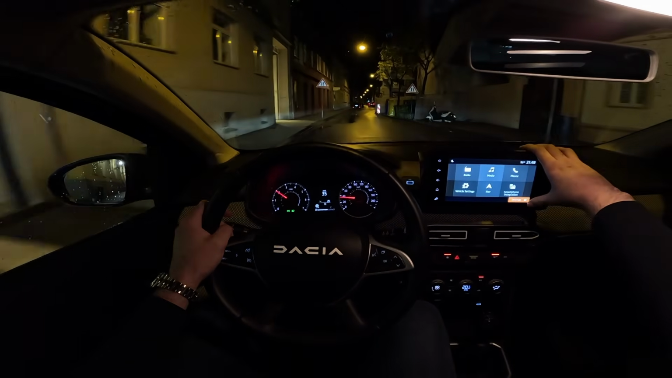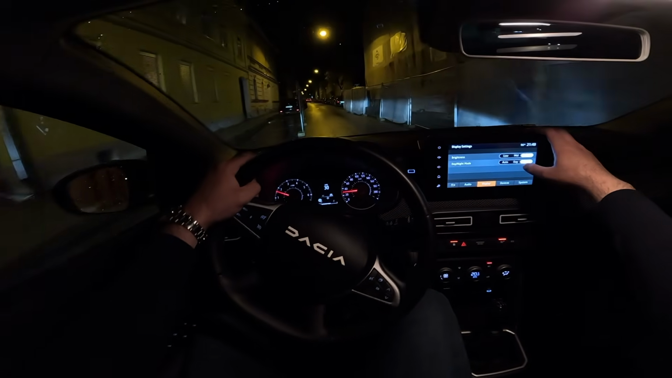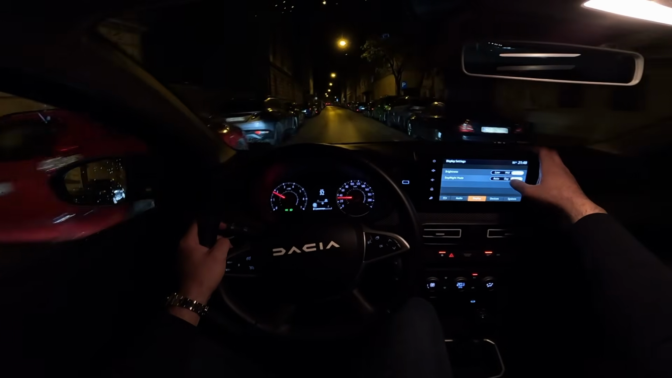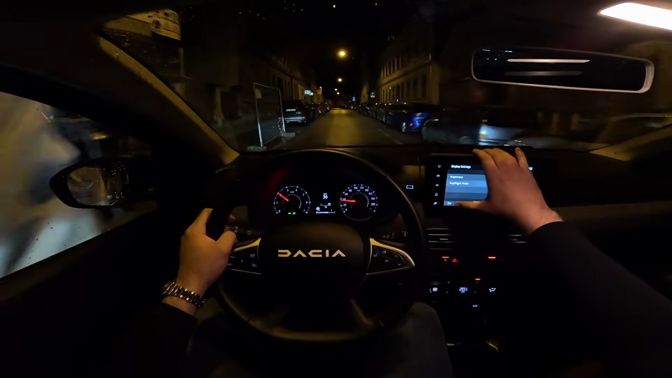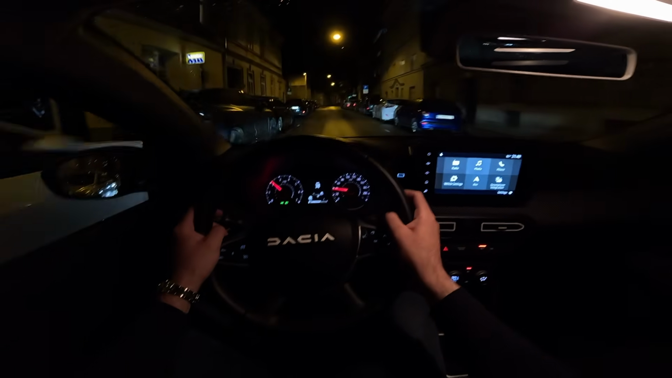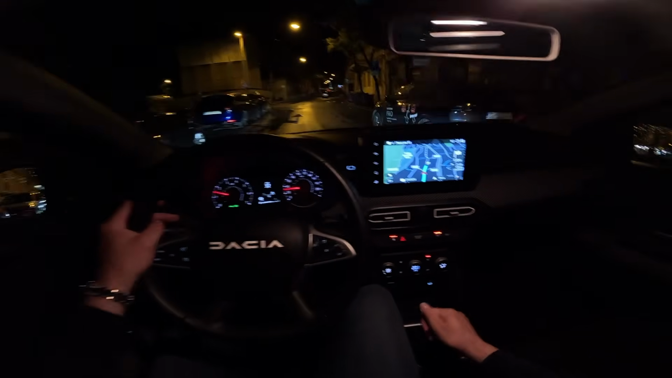So if you go here to settings, now you have display. So currently we have the night mode. You can have also the day and also brightness. So it's possible to adjust it 3 levels. And here is our destination.